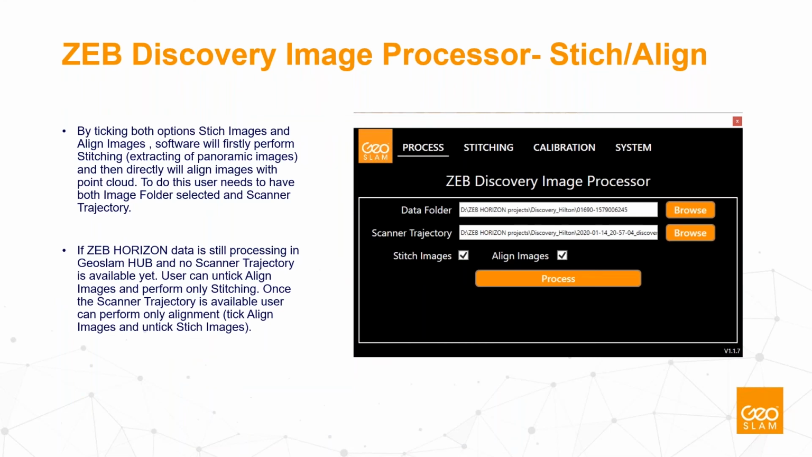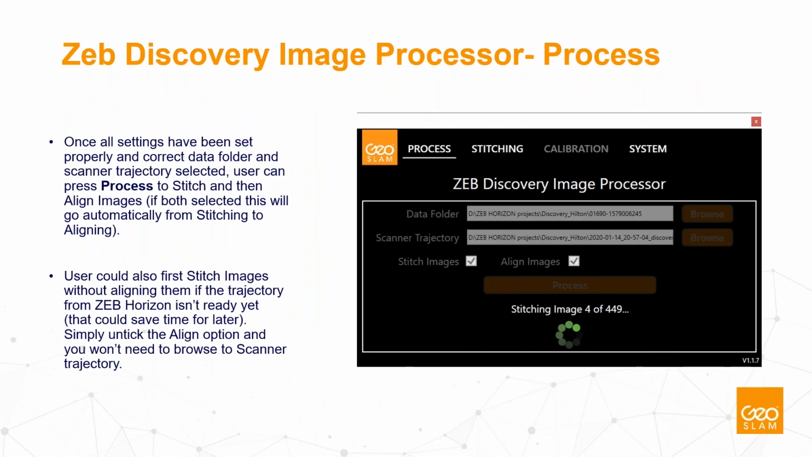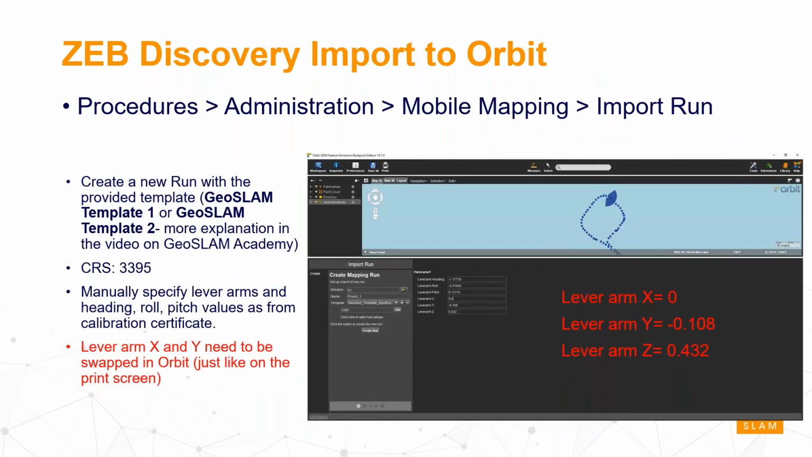This file of aligned data is then the basis to import. You can also select your coordinate system, etc. This result you import into your Orbit software as an SCV file, and here you see your results in that Orbit software.